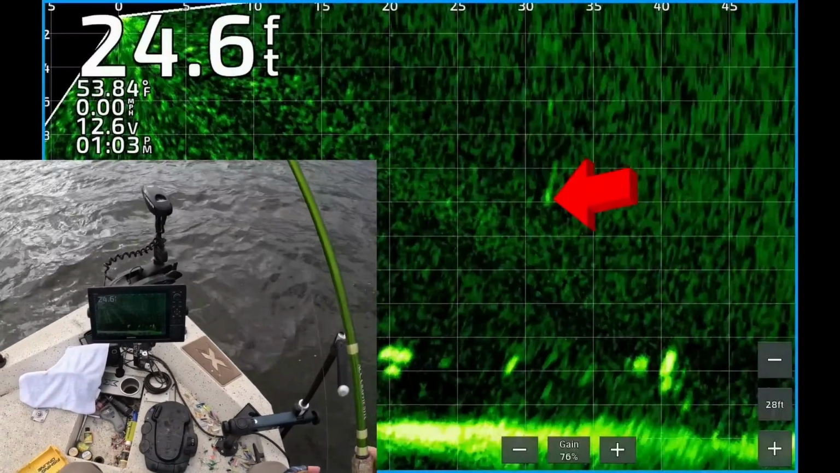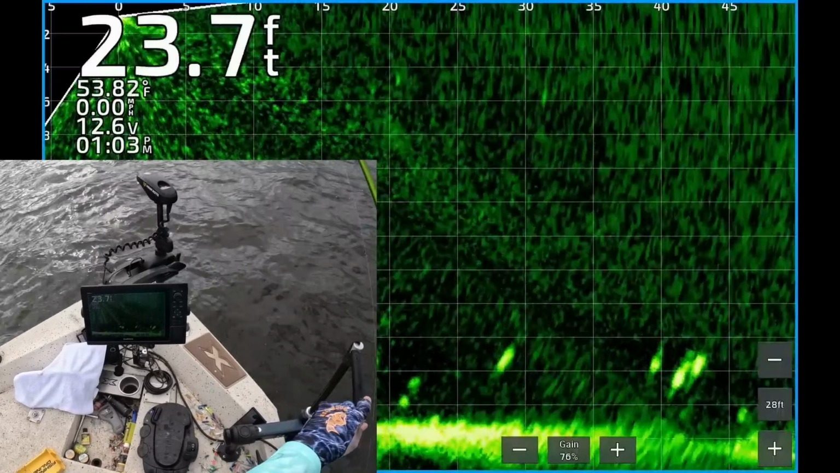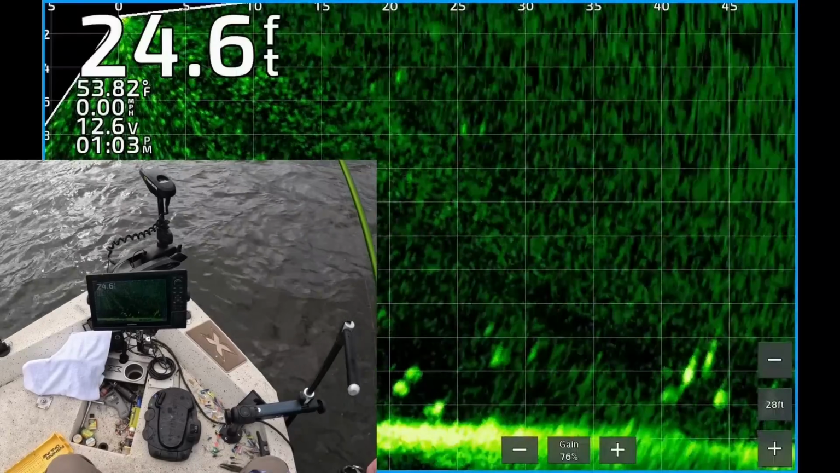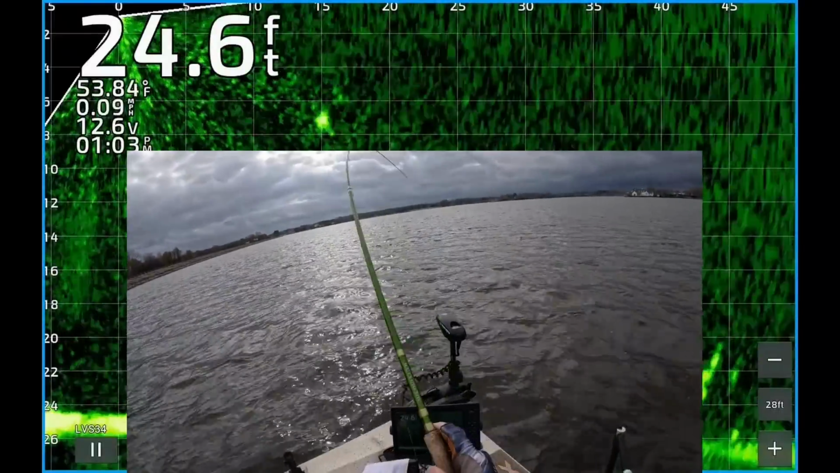There's my cast dropping out 30 feet from the boat. See a bunch of fish 2 to 4 feet off the bottom that's dropping on top of a nice looking fish right there. Can barely see it. He's turned. There he is, 27 feet out. He ate it. Yes.